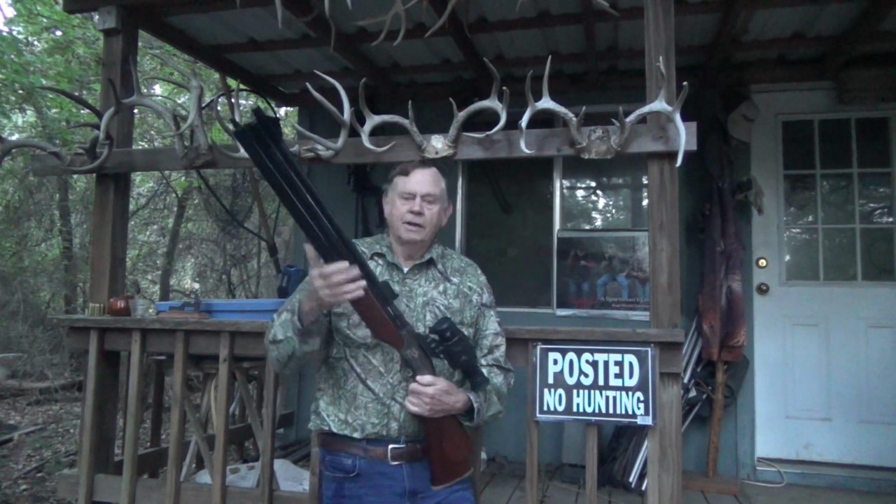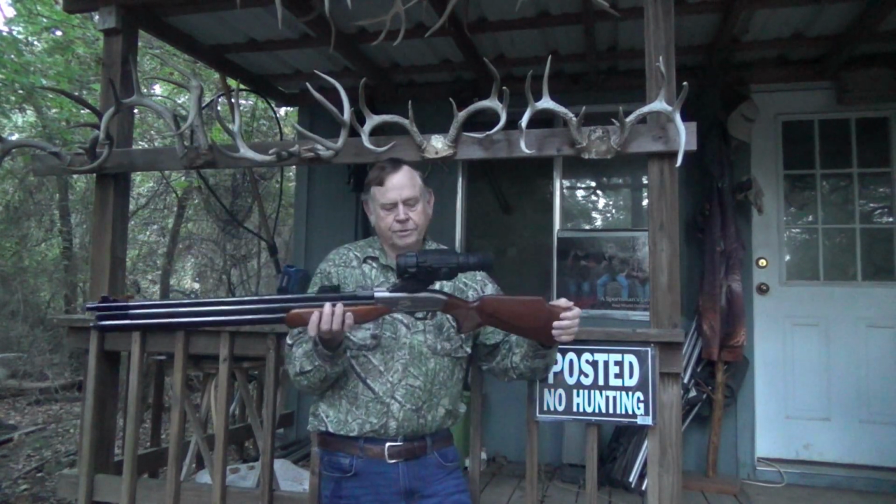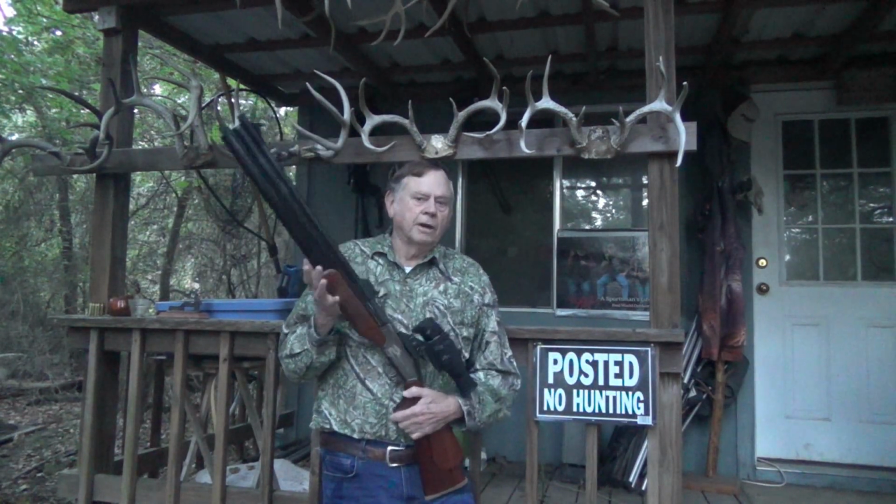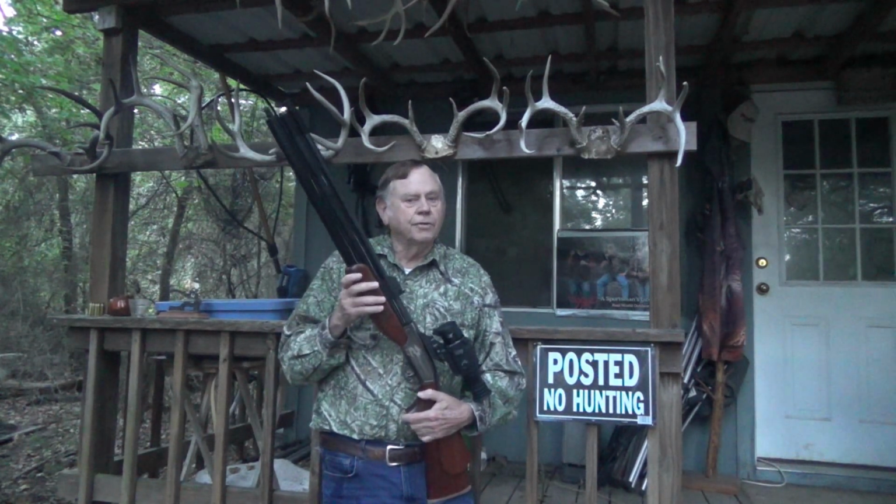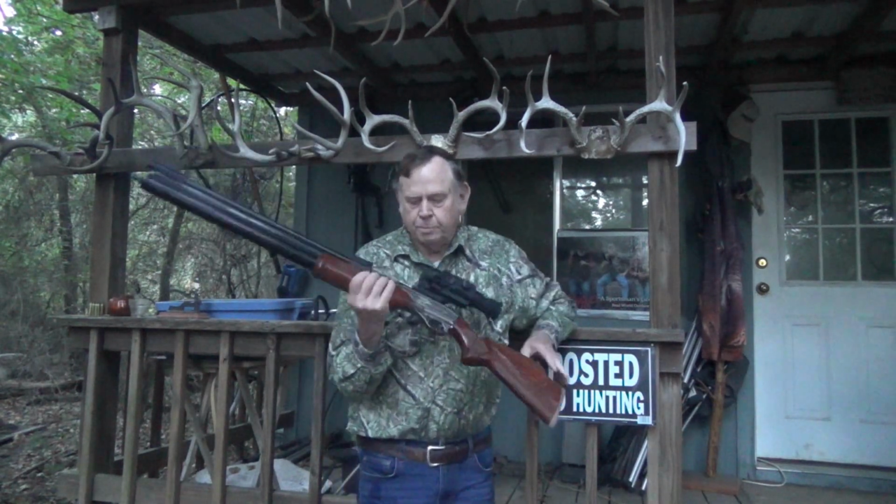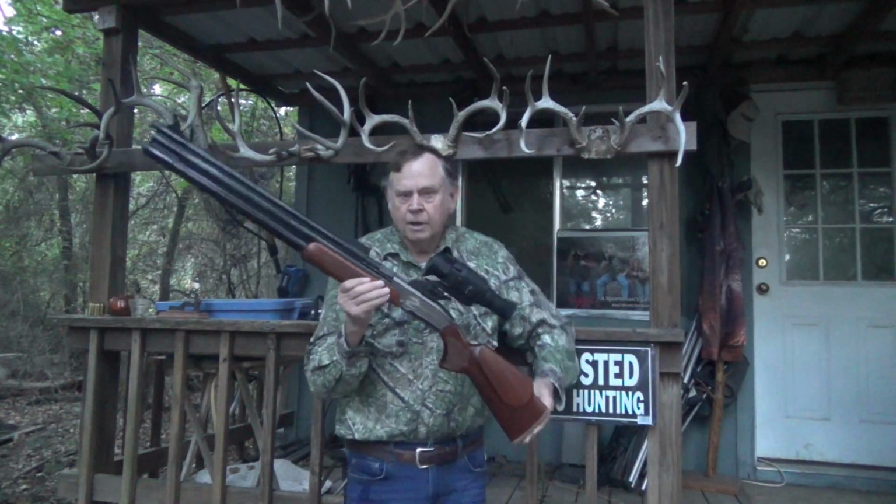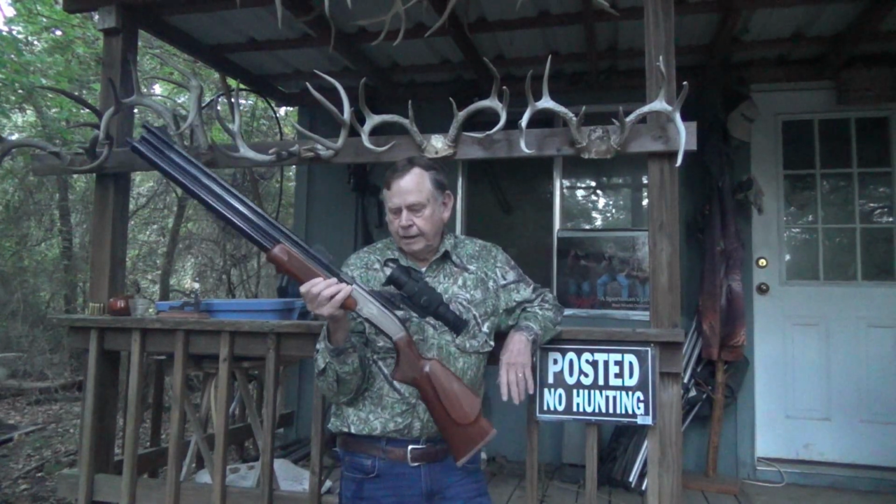Now this rifle is an air rifle. It's a 50 caliber Seneca Dragon Claw 2. Now the rifle itself, when loaded with a 350 grain bullet, develops about 330, give or take, foot-pounds of energy, pressured up to 3,000 psi. This thing's got a couple of air chambers on it. It's not the most expensive air rifle. Actually, in my opinion, it's the best deal on air rifles that you can get.